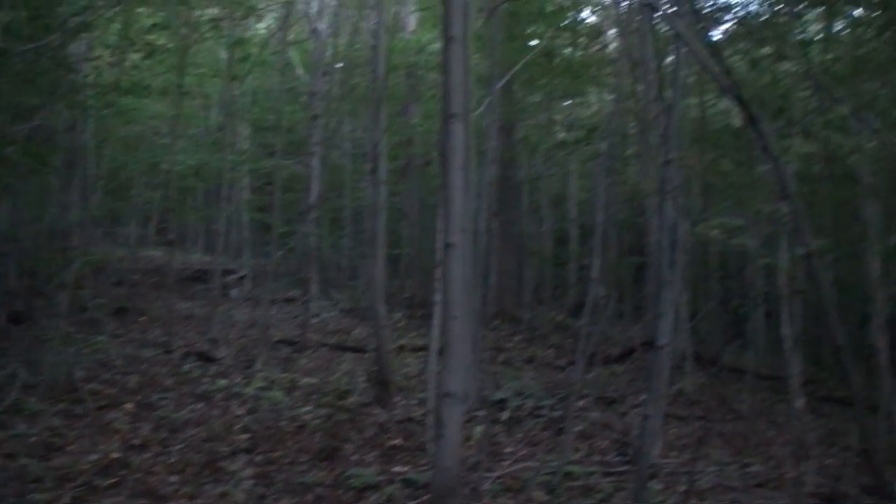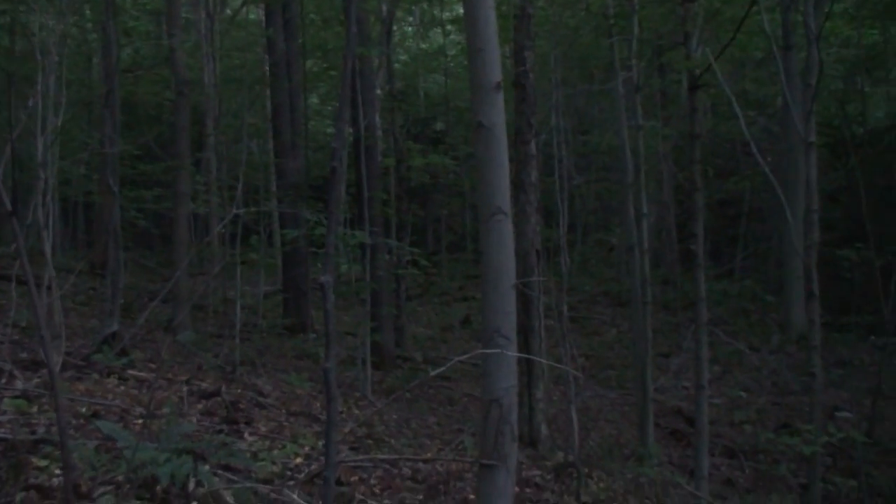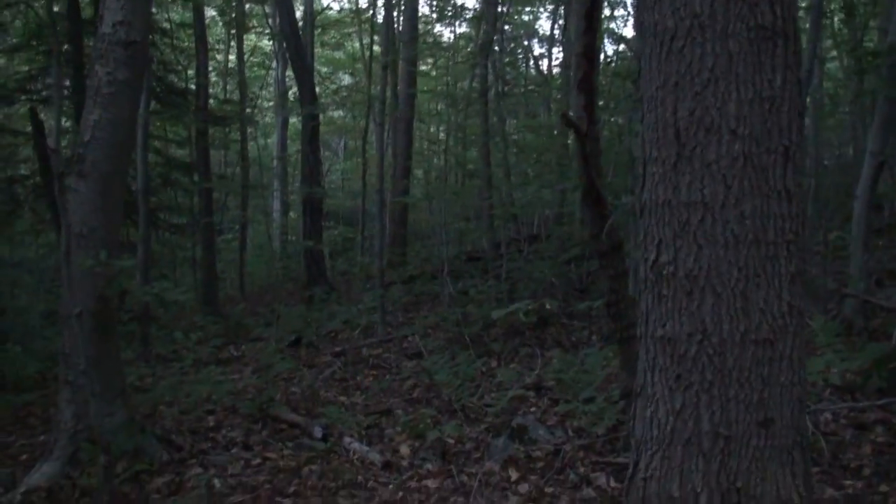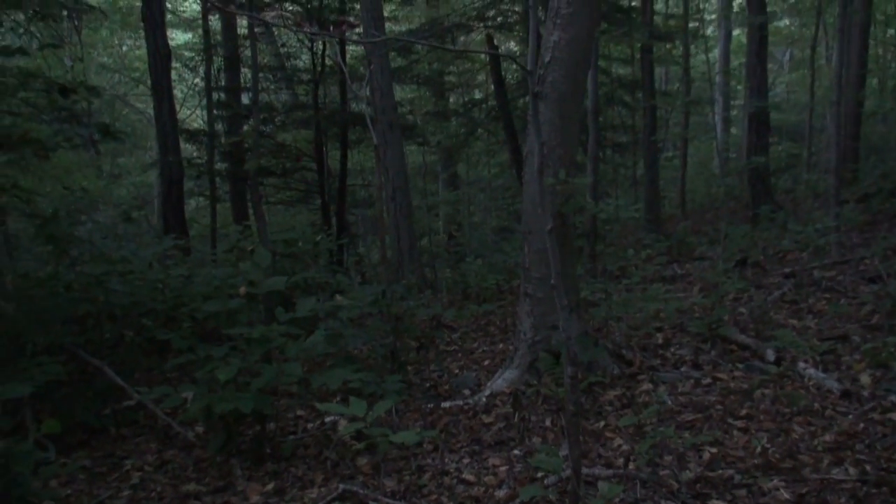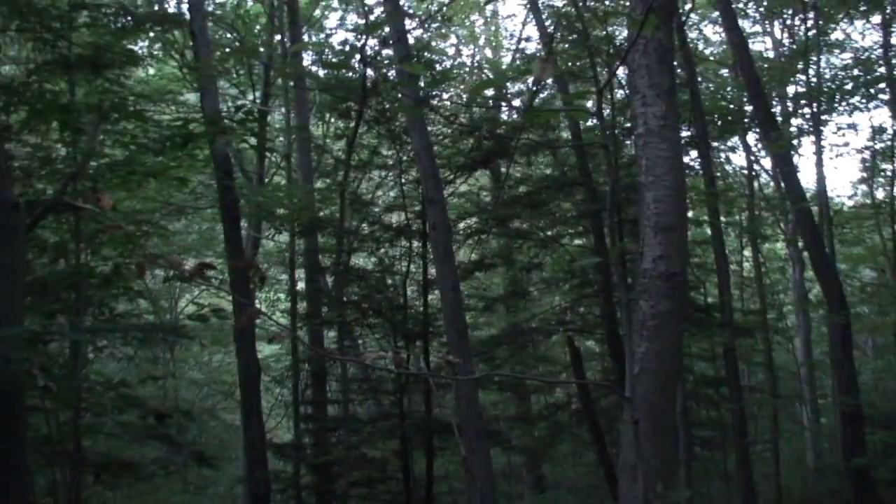I've just been hanging out. Yeah, I don't have that far to walk. Probably half a mile to the truck. So, not too bad. Got my flashlights and a Flir, so. Ready to roll.